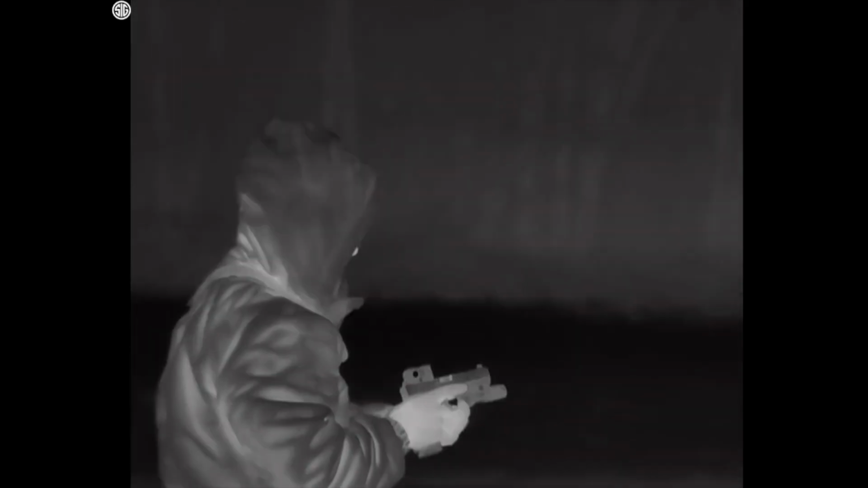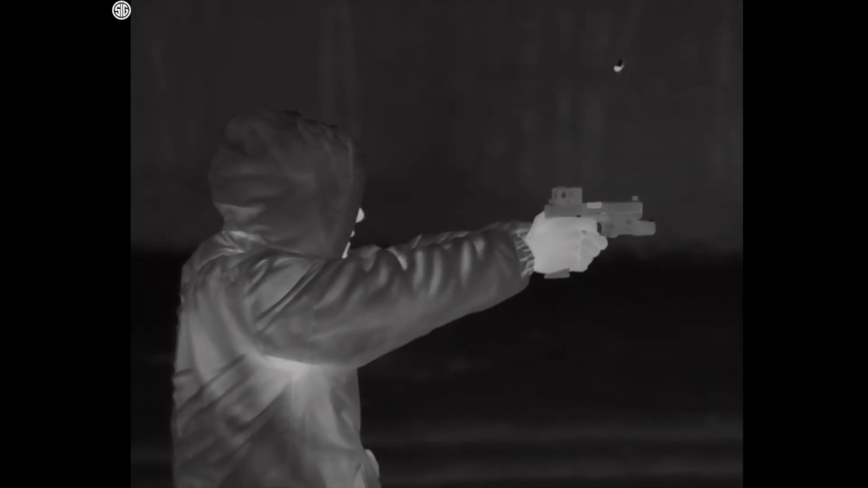I can't tell you how easy the collimation is, but to be honest with you, I haven't had to do it. I've messed with it just to see what I can do with it. So collimation is basically where the image gets lined up with your optic to make sure the point of impact, point of aim is exactly what you want. I haven't had to mess with it at all, and I've taken shots out to 500 yards. I put this on a 6.5 Creedmoor, shot 500 yards, and I had no issues hitting the target.